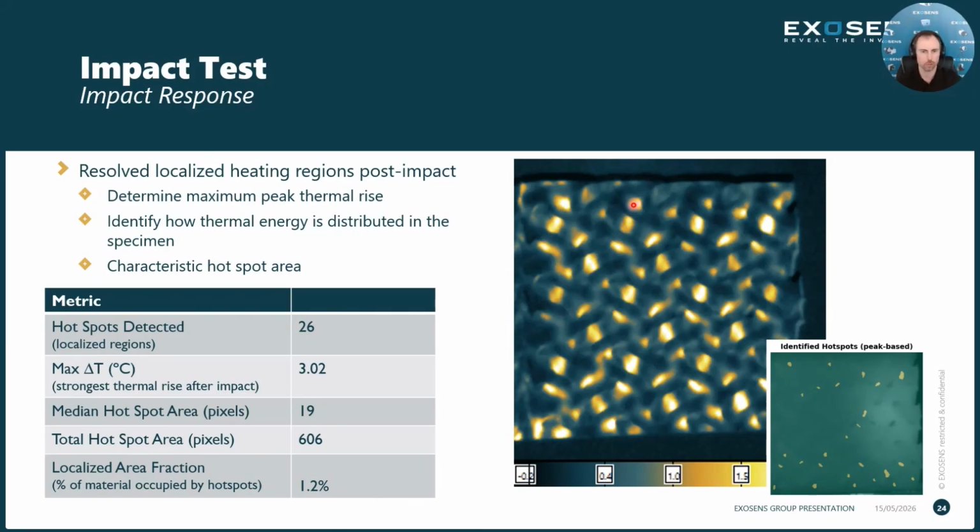Okay, the hotspots are determined by setting a threshold, say the top 2% of pixels, because we only want to identify the peak of the hot spots, right? We want to reduce any small temperature fluctuations, and any fluctuations due to noise. So we threshold this in order to identify only those peak hot spots that are within the geometry.